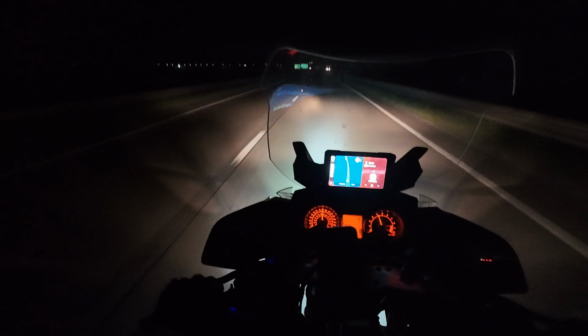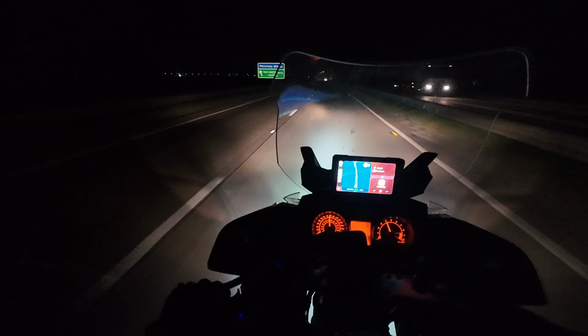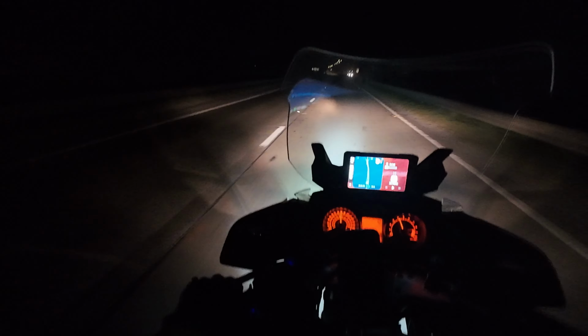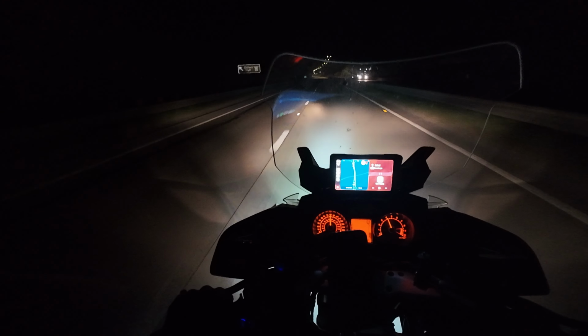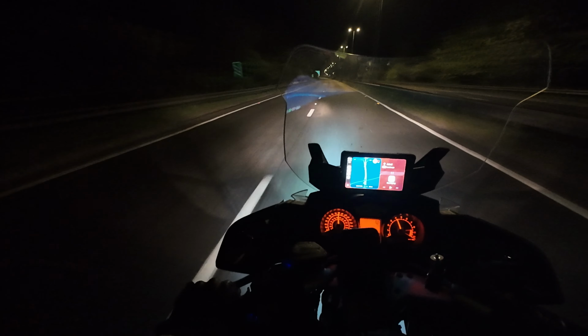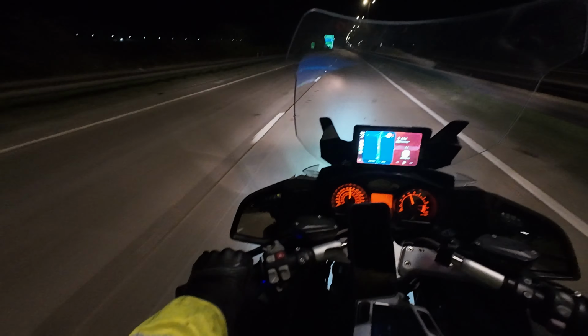And pretty much this is the whole experience all the way back home. It's not much. I mean, no traffic, obviously, but as I say, that's a bad thing as well, because all the animals can get on the road.